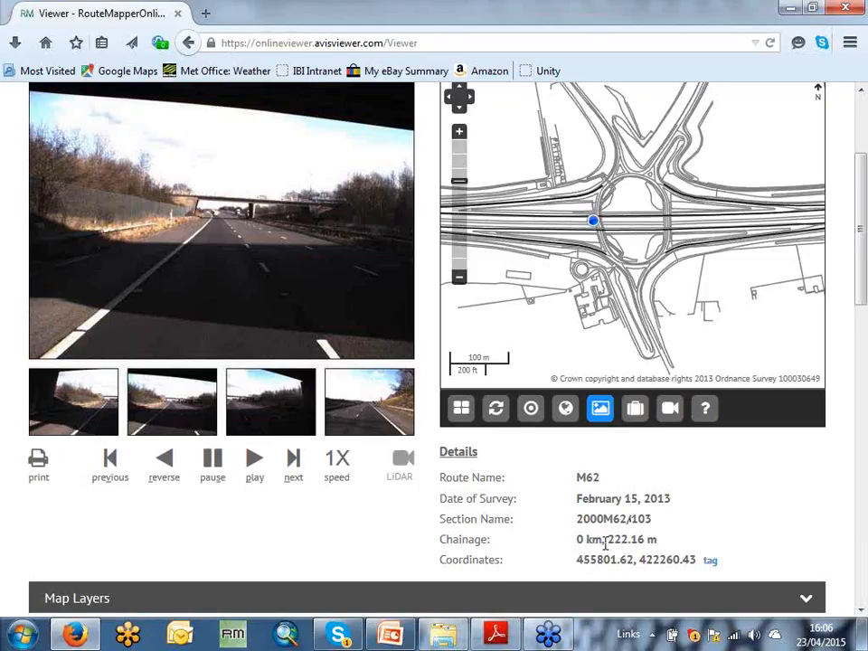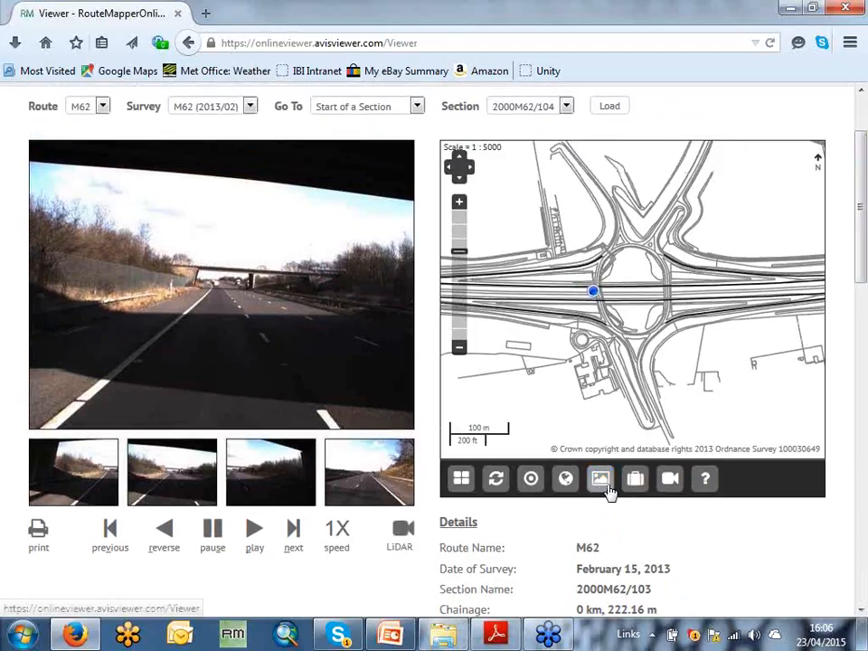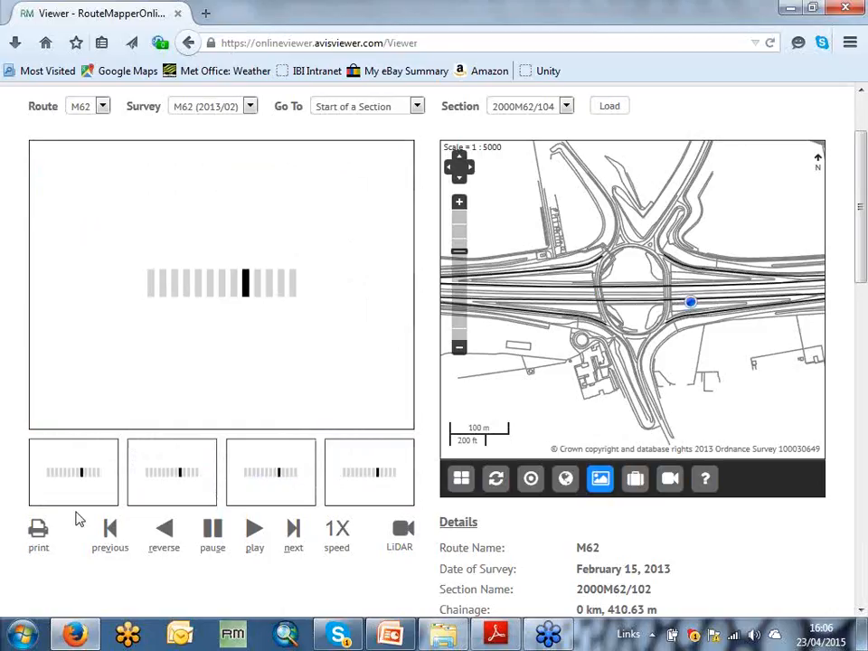So we're in the section, and so far down the road in terms of chainage. We have the road name and survey date, and also the coordinates of where the system is currently placed. So in very general terms, you can move around the interface by clicking on the map.